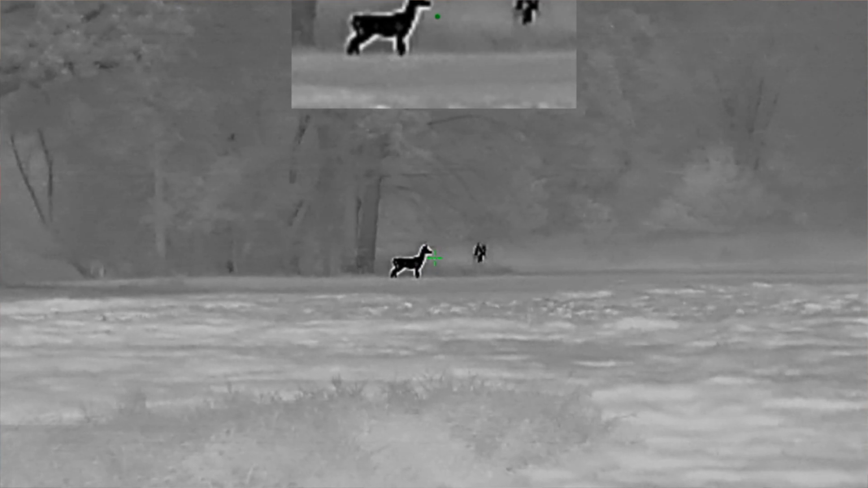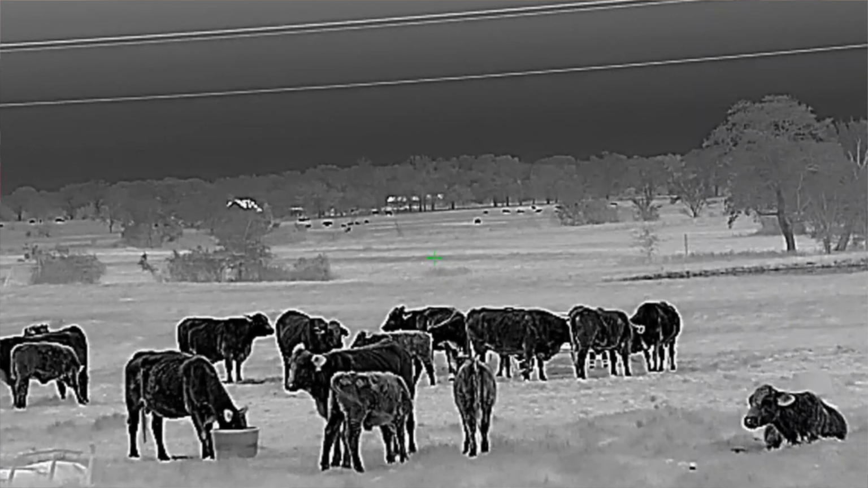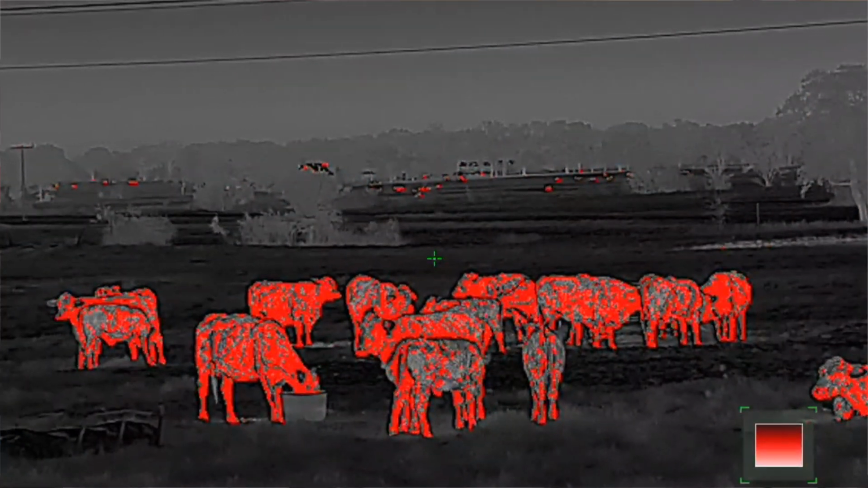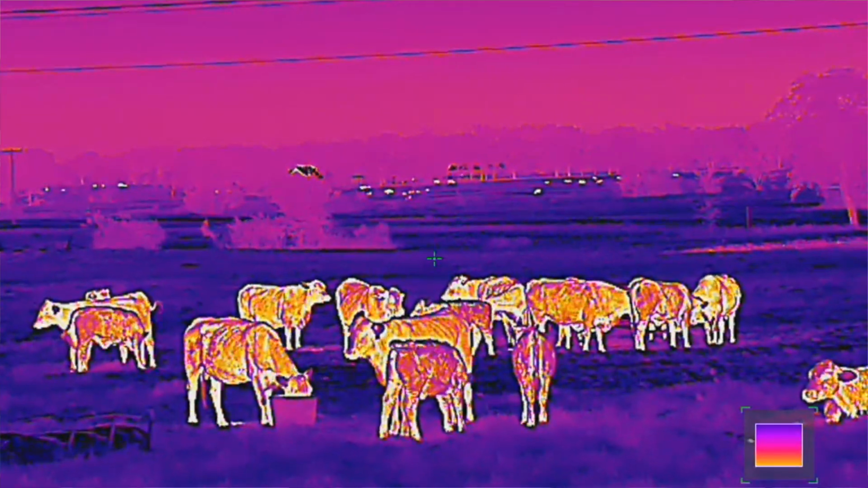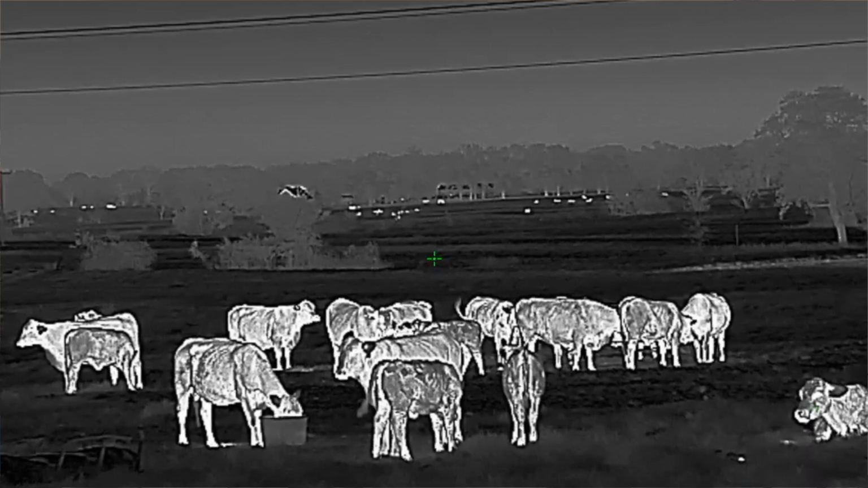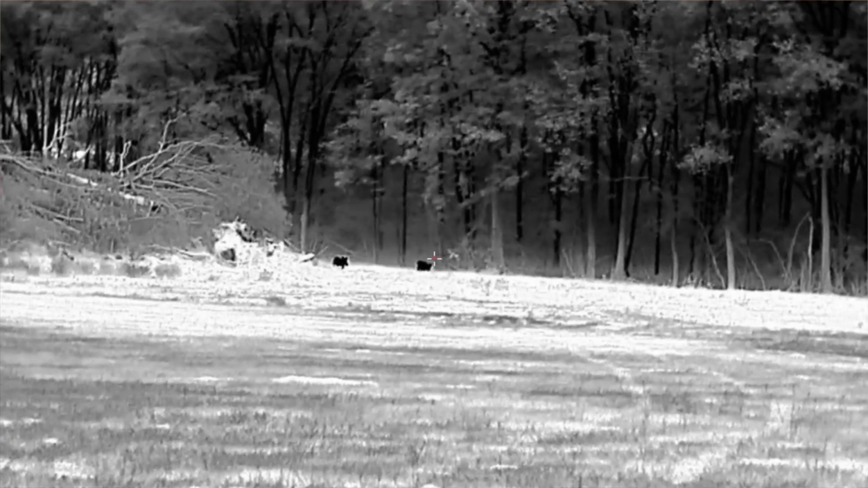That is a really good thing because a couple years ago you could not get a 640 resolution optic anywhere under $3,000, much less right at the $3,000 point. Most times they were in the $5,000 range or higher to get a 640 resolution, and most of the really good 384s were between $3,000 and $4,000. So, back to the resolution and specs.